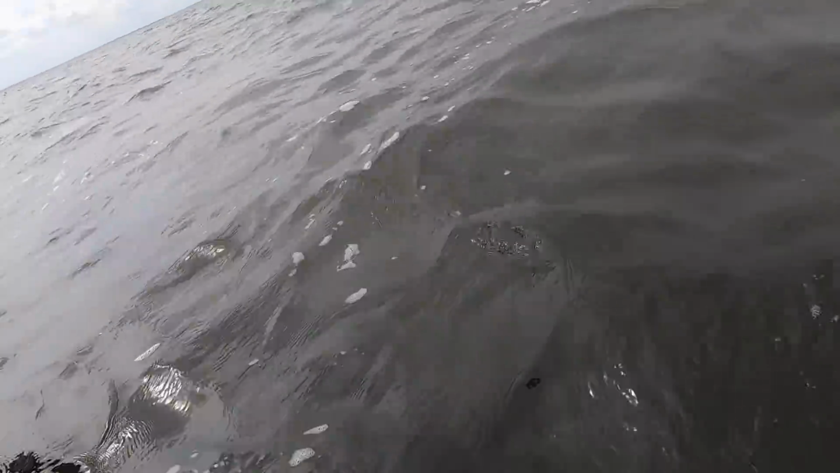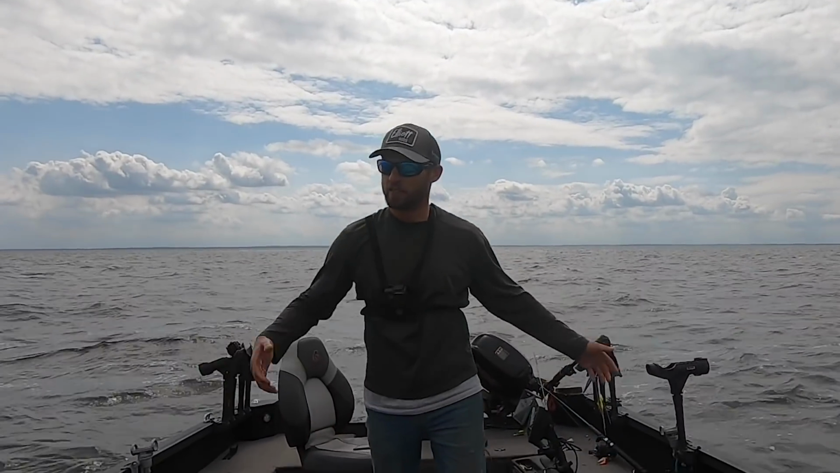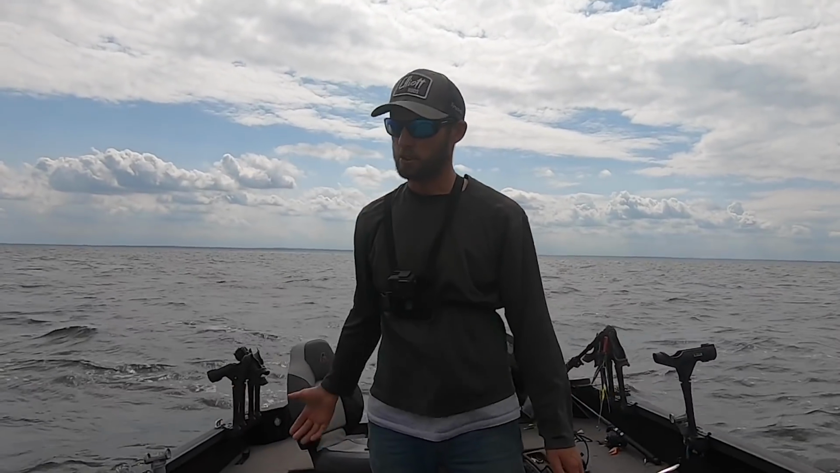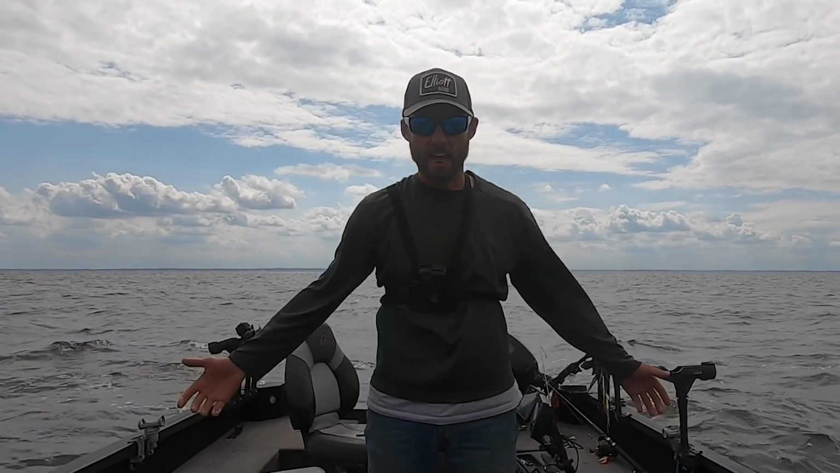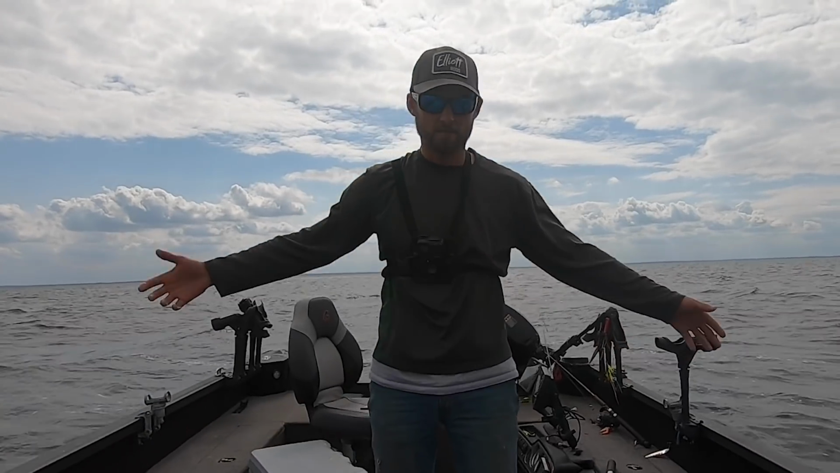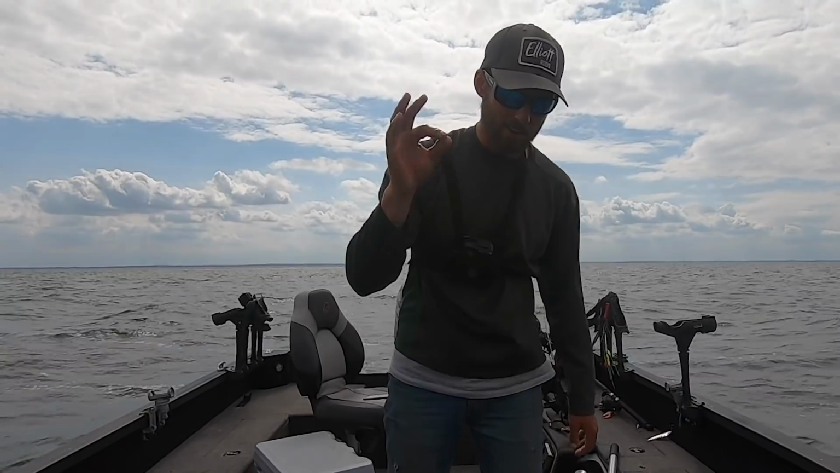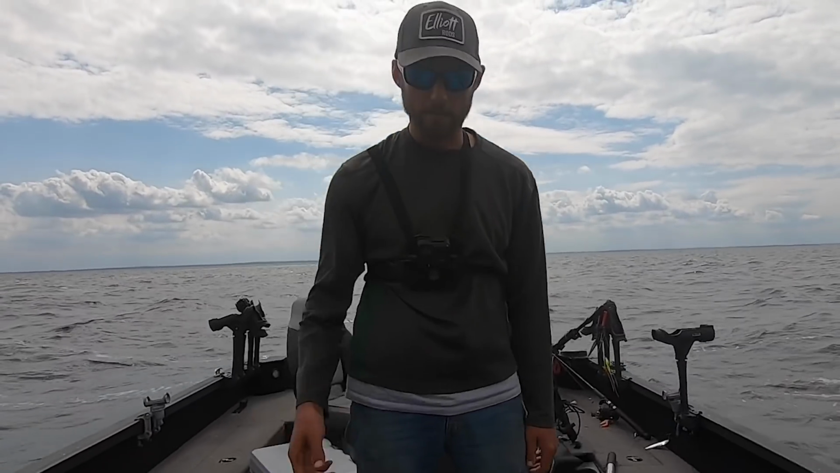Get back down to the depths, buddy. There he goes. Oh, that excites me. Anytime I come to fish a different bite, something I don't get the opportunity to do a lot, and kind of make it happen or make the pattern happen, find them, dial in a bait, catch them, dial in the depth, it feels good. So we are by no means dialed in right now, but we're making steps in the right direction.